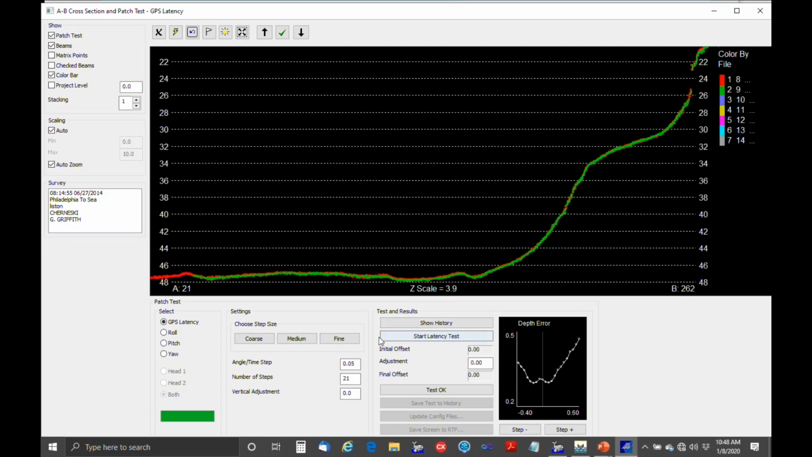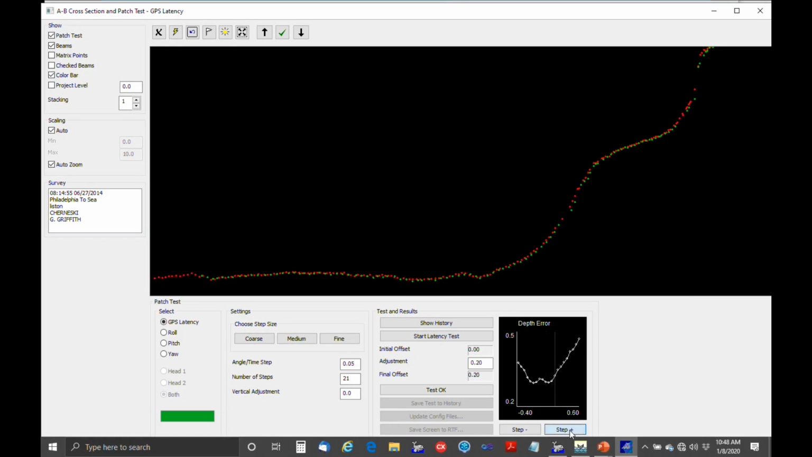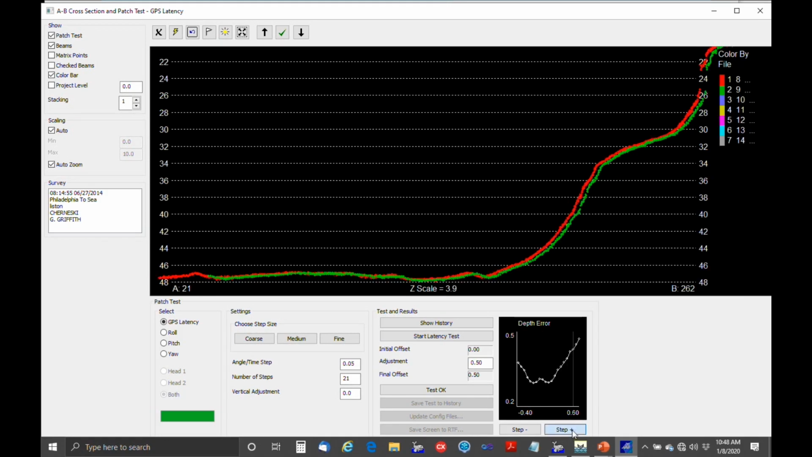Yes? What is on the Y scale? Okay, on the Y scale is like an error term. So as you'll see, if we step forward all the way over to the side here, the Y scale is at a maximum.